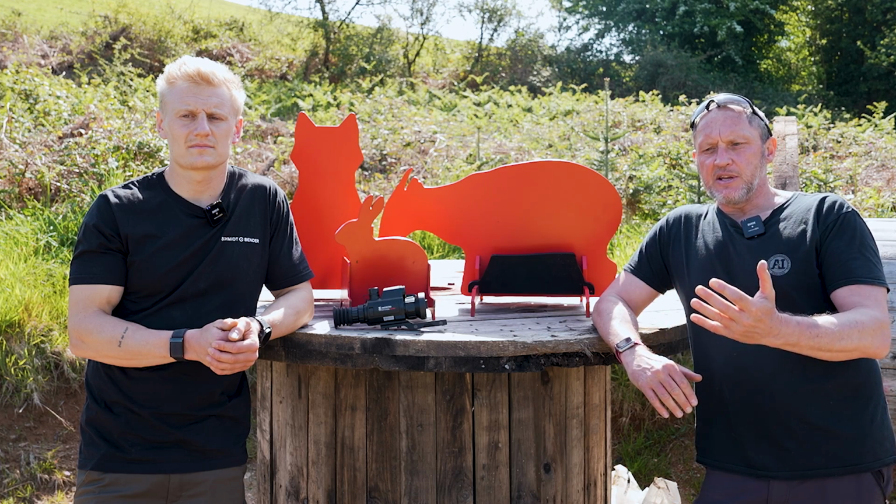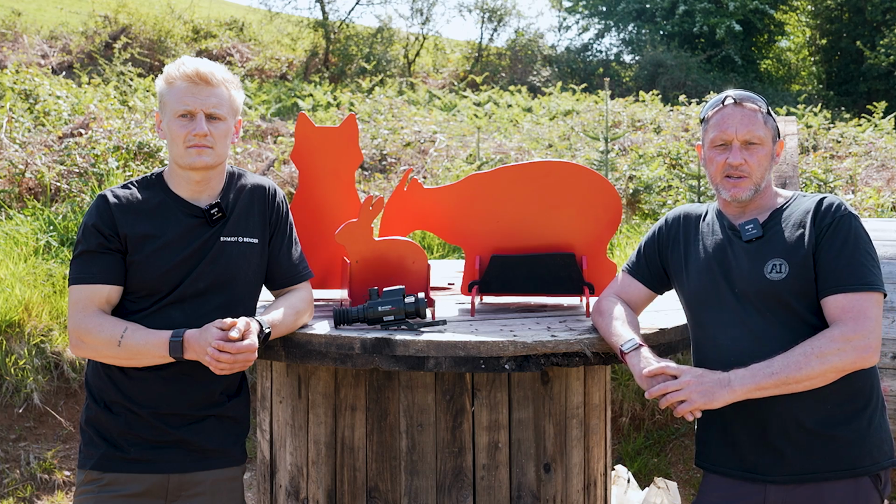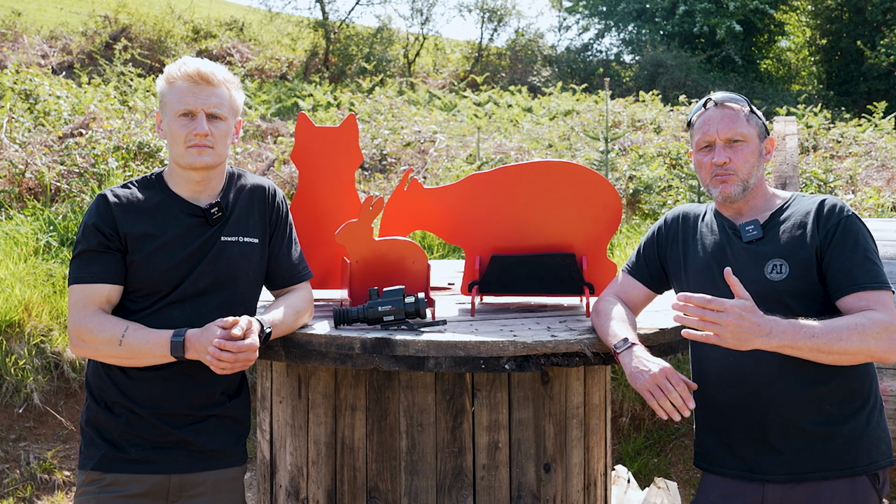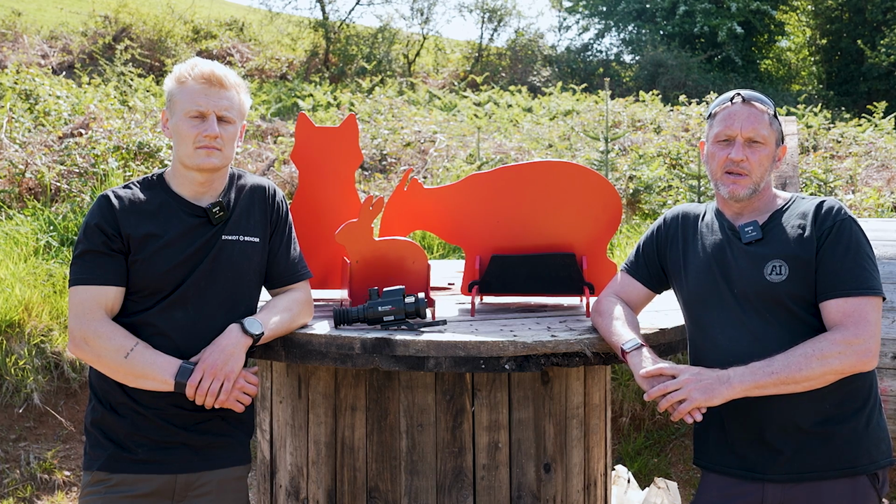So the background of these targets is from Safe Shot originally. Safe Shot supplied military thermal targets. A requirement is that when you set up your thermal targets, you need to have a good battery life on them, so that you go into the impact area, put your targets on, and come back and shoot at them. So this has obviously led to a demand outside of the military, as more and more night vision and particularly thermal is becoming popular, not just with hunters but with shooters as well.